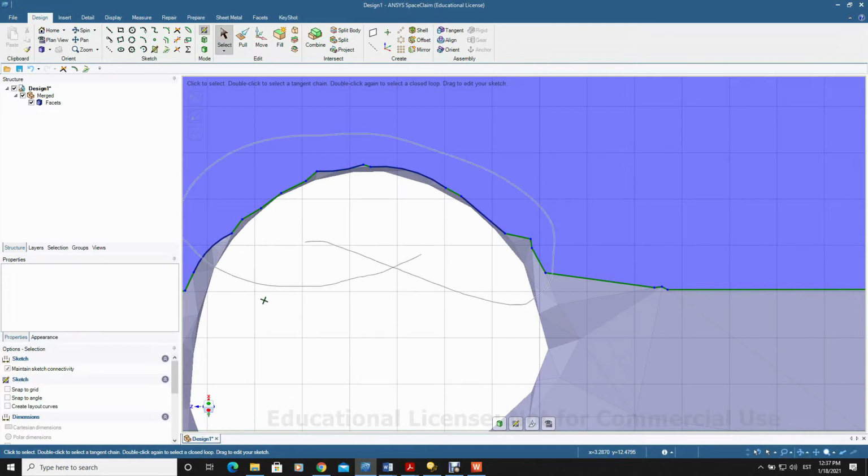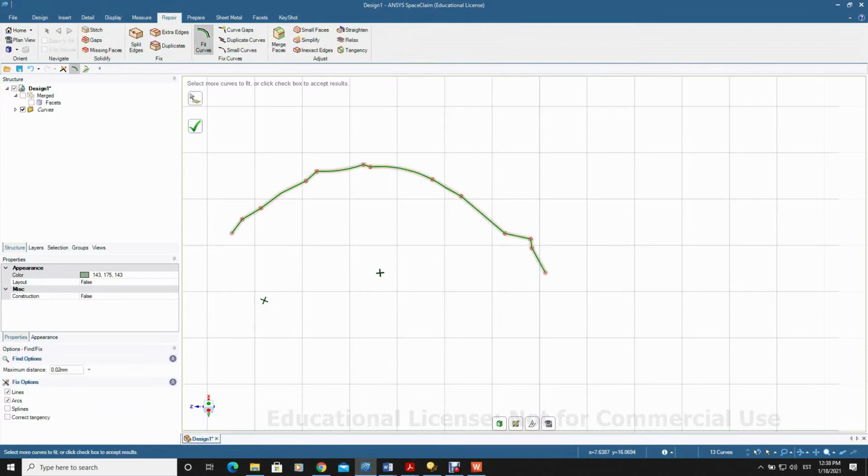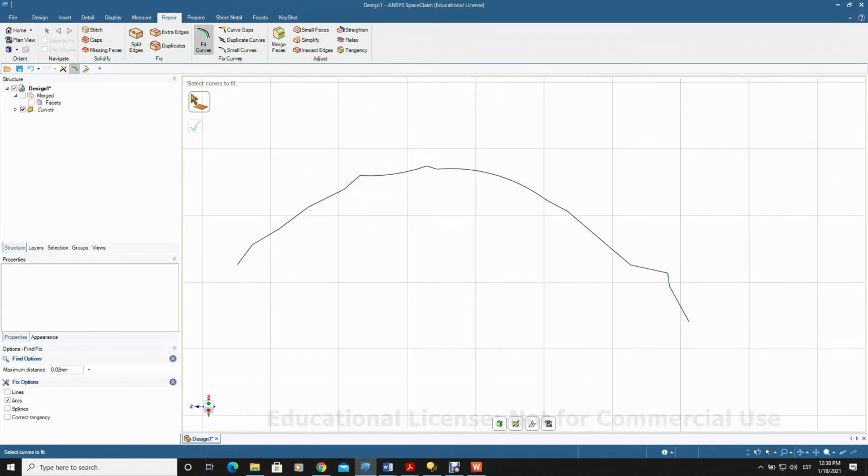So to recreate these holes here, we will first make a sketch on this surface. Right now the program is automatically selecting coplanar facets. We can start a sketch on that face.